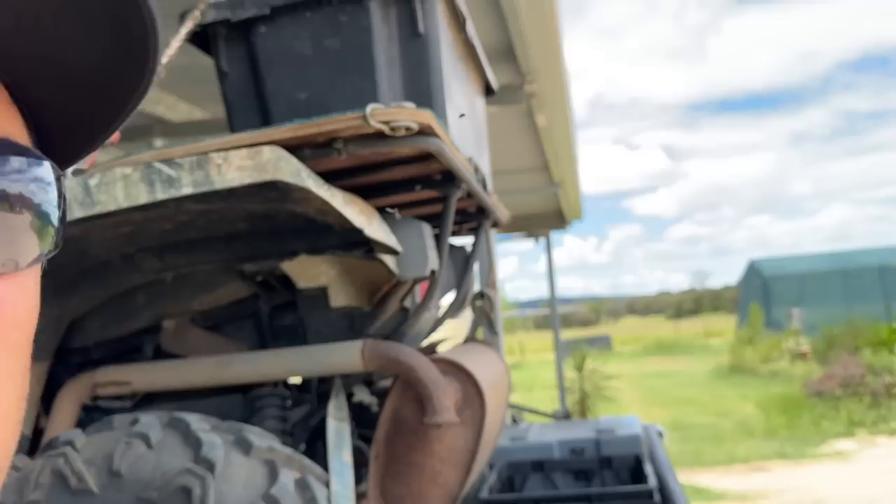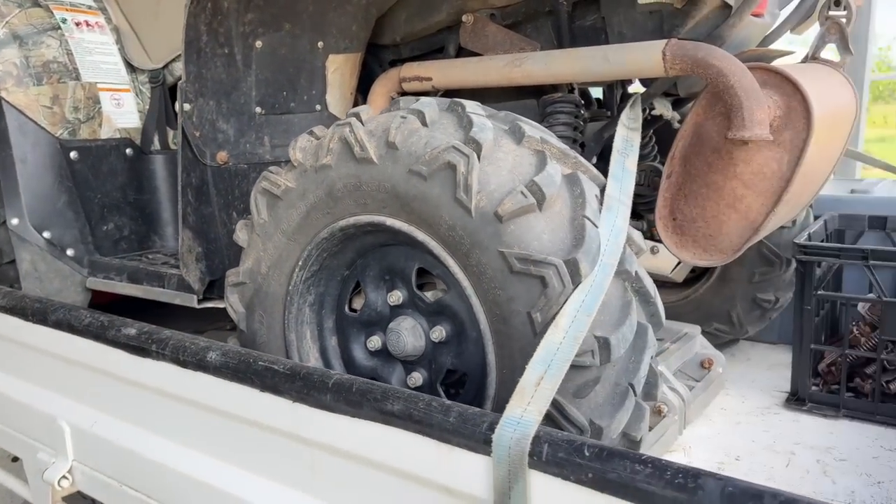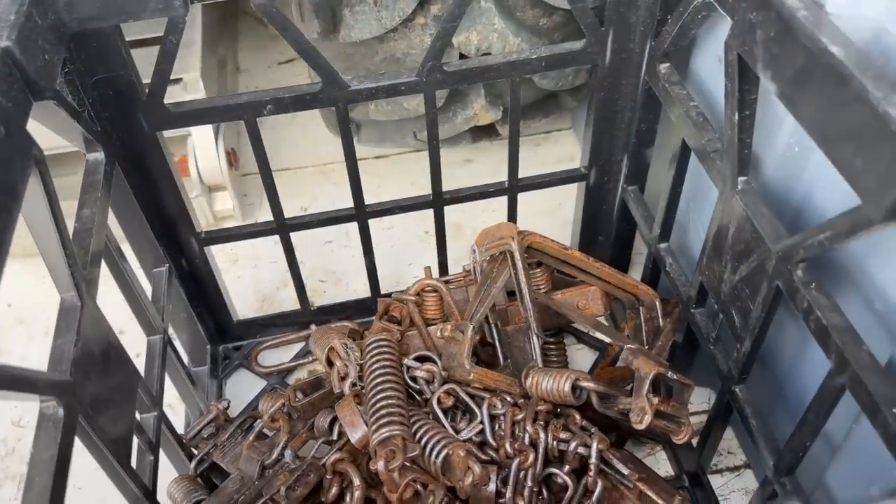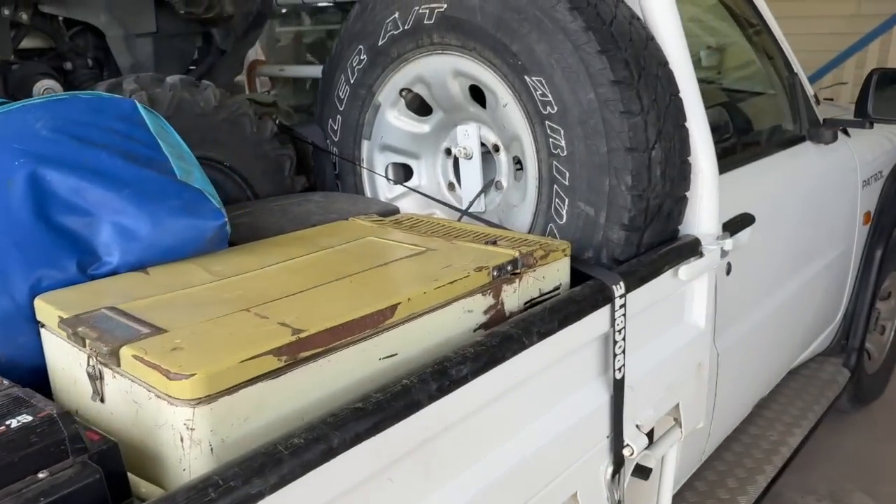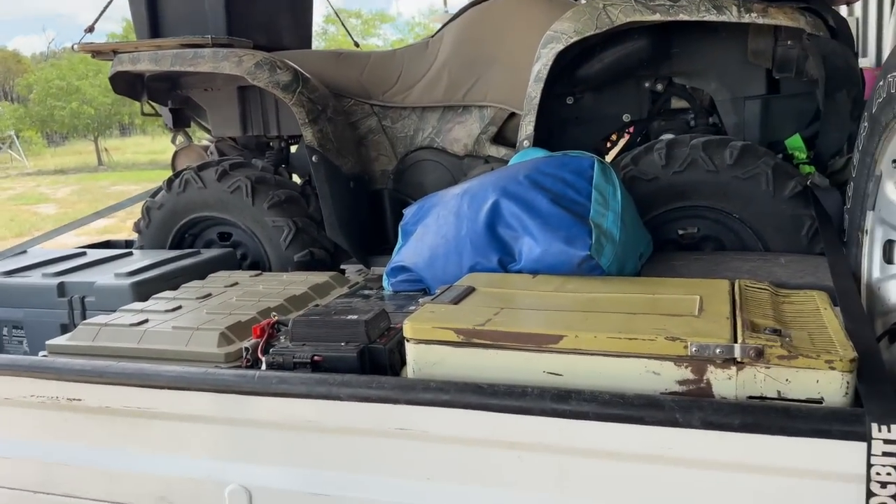I'm all loaded up. I'm going to go and try and do a bit of trapping and shooting, and I've only got the weekend, so I've got a few traps and all my gear ready. So yeah, we'll go up there and see if we can put a hole in the numbers a bit. See how we go. Hopefully we can get a few on the ground anyway.